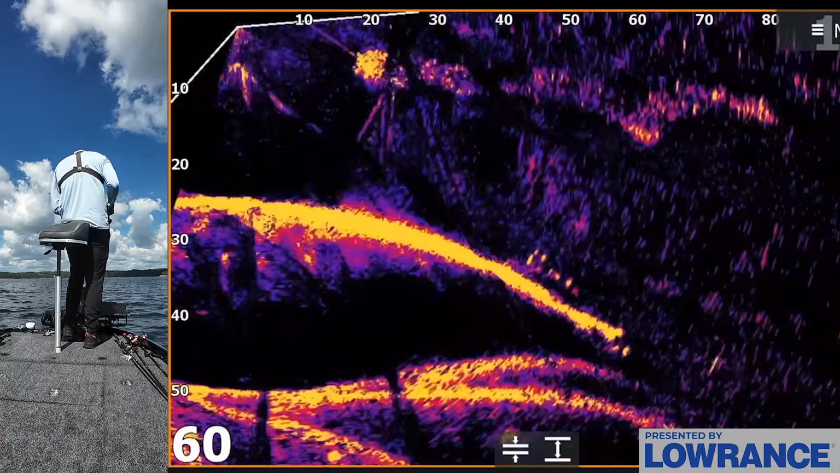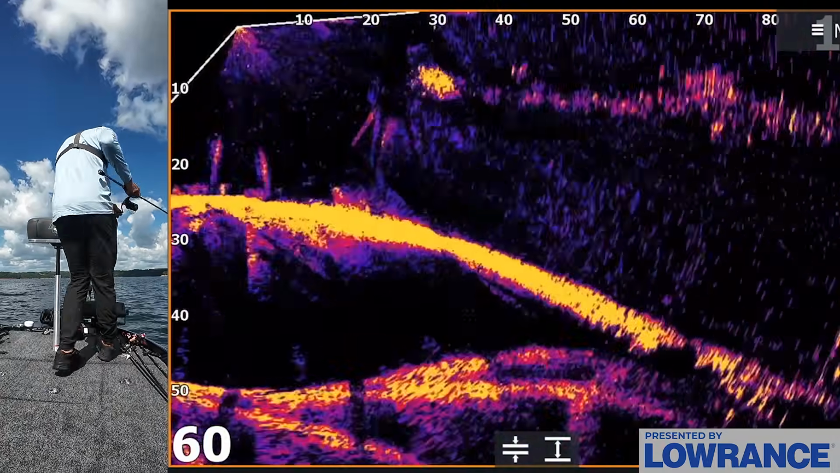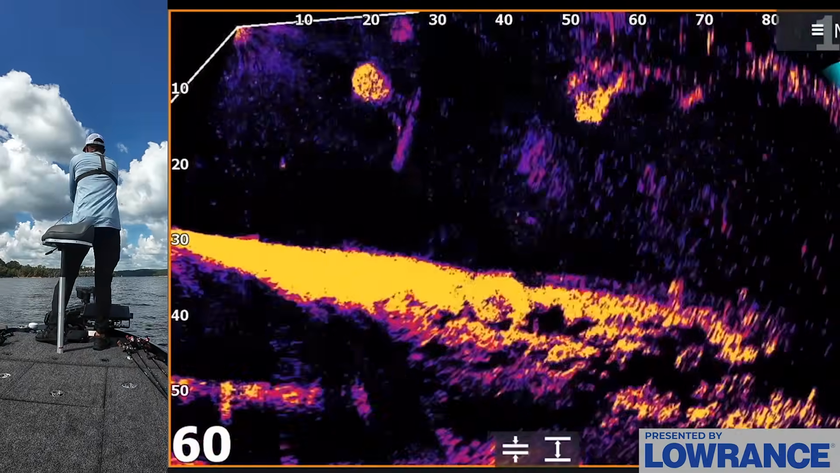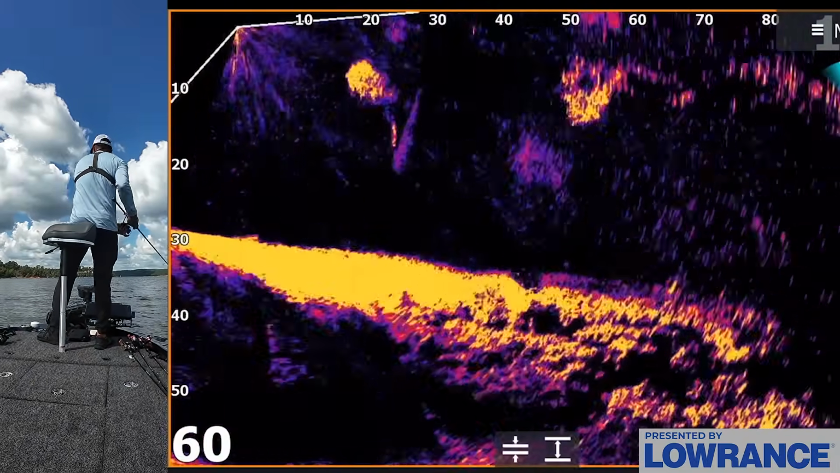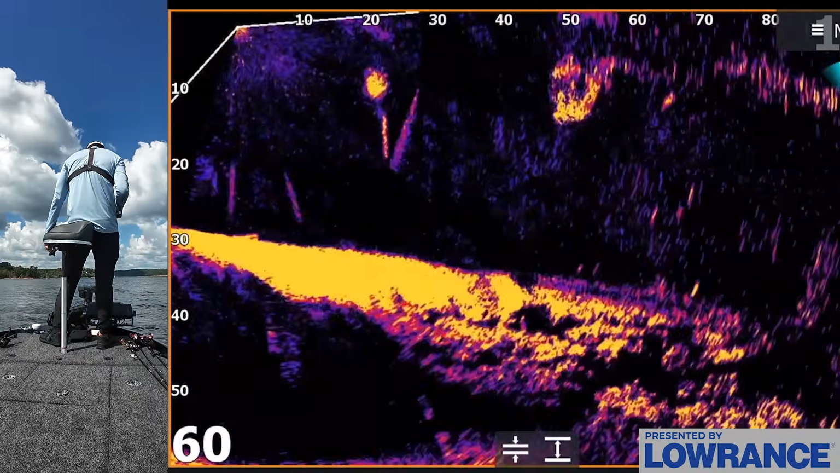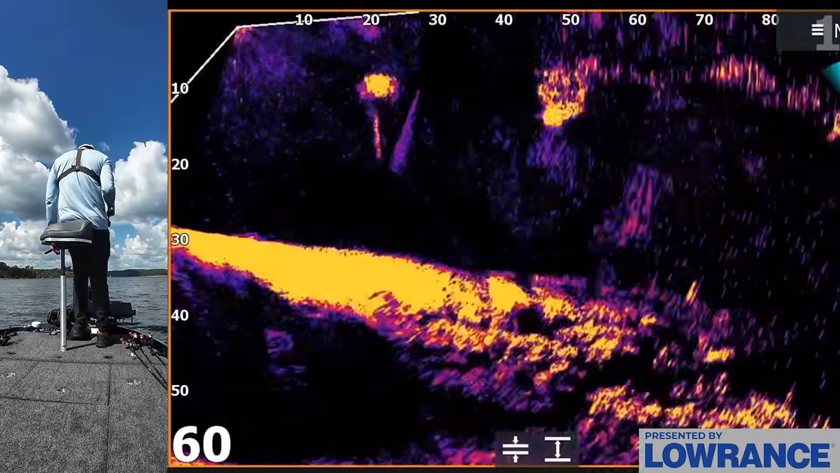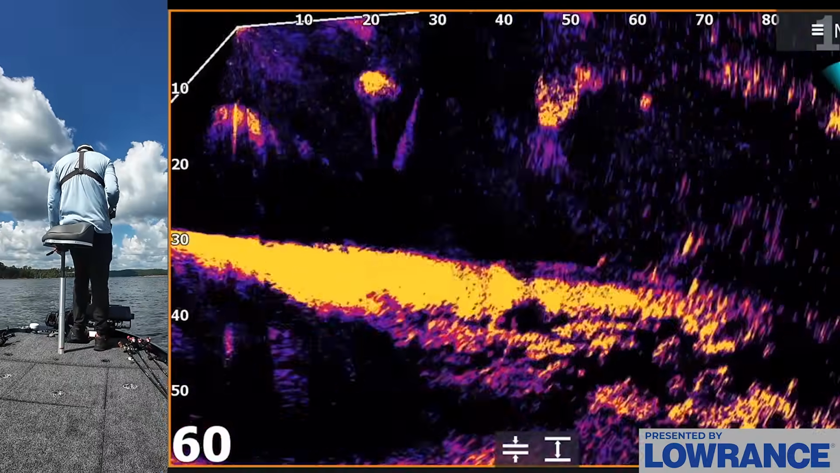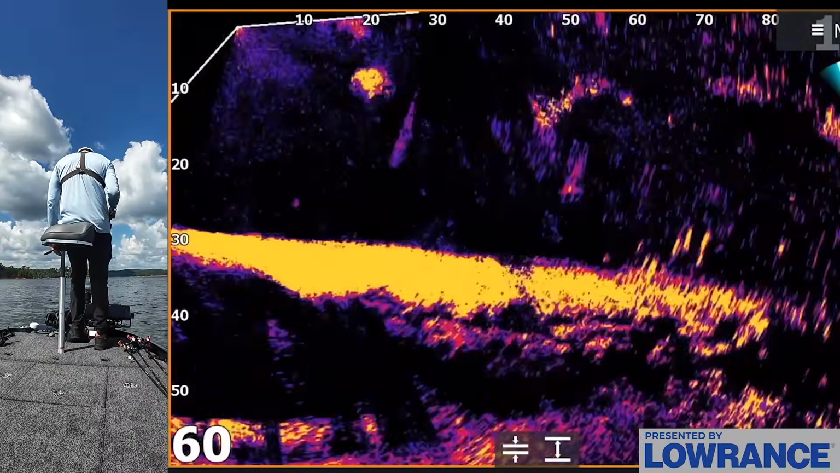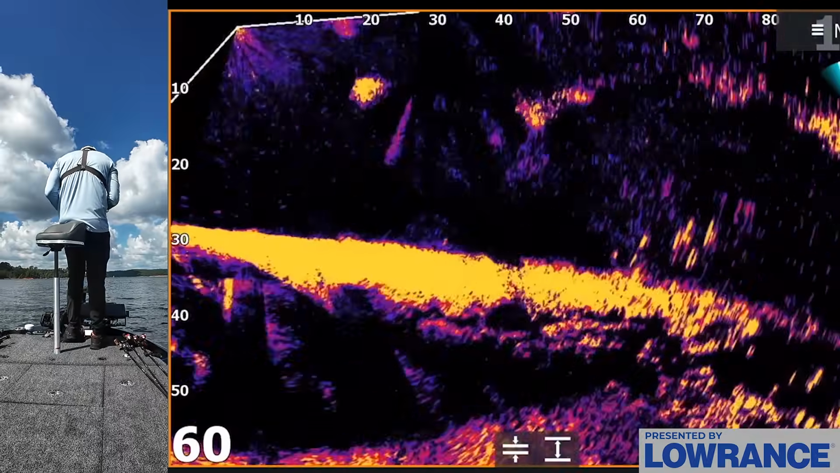Maybe there's another bait or something I can throw down there to get those fish to bite again. Let me try something else really quick. Okay, we found another little wad of them. I'm just trying to find some fresh fish that I haven't messed with yet. We can see a few more out there at like 70 feet. I want to see if I can get my bait over to them. There's a bunch of them. These are just fish I haven't thrown at yet. They just showed up out of nowhere.